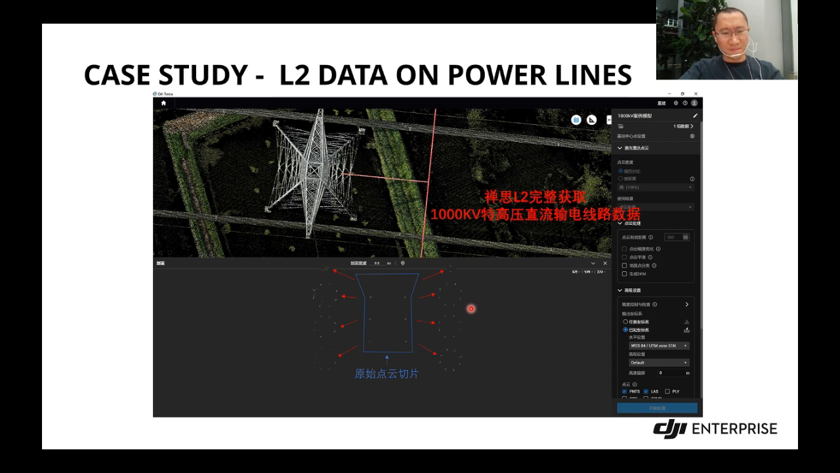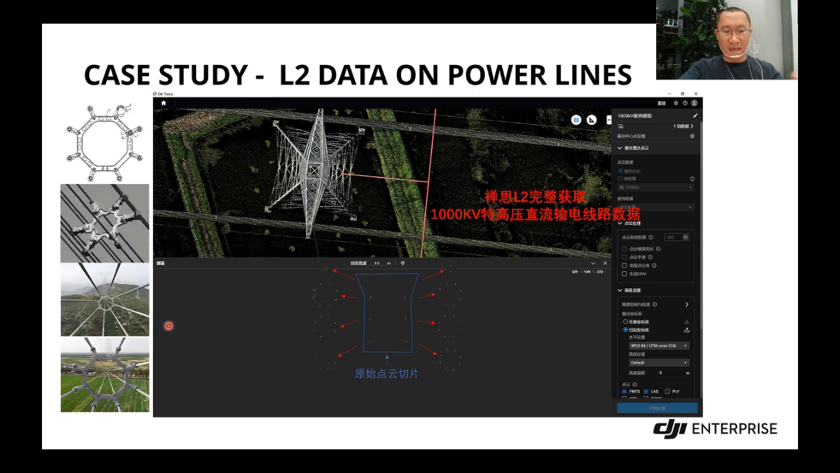Because the actual structure looks like this on the left side: the actual power line is combined from 8 different groups. So we are not just collecting a very complete power tower, but also the power lines, even the bottom of the power lines, very well.